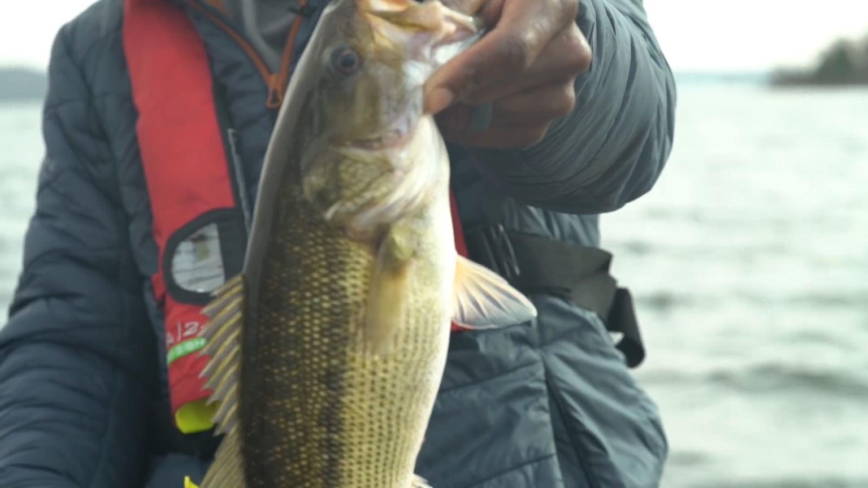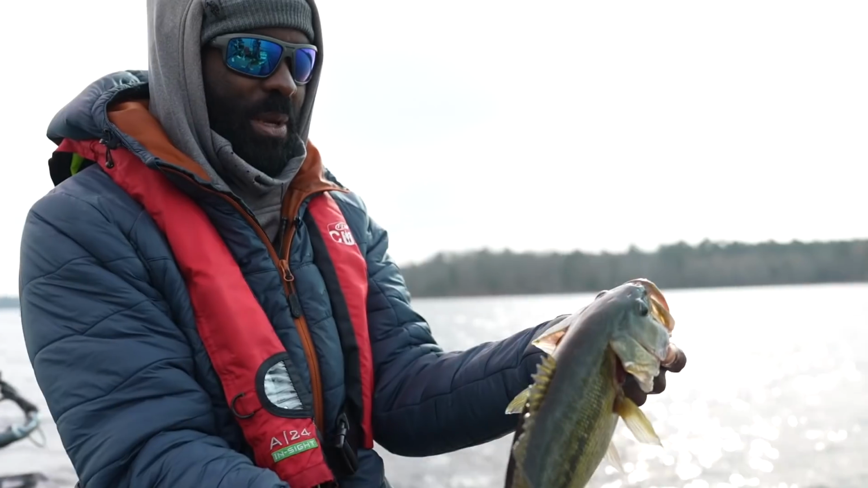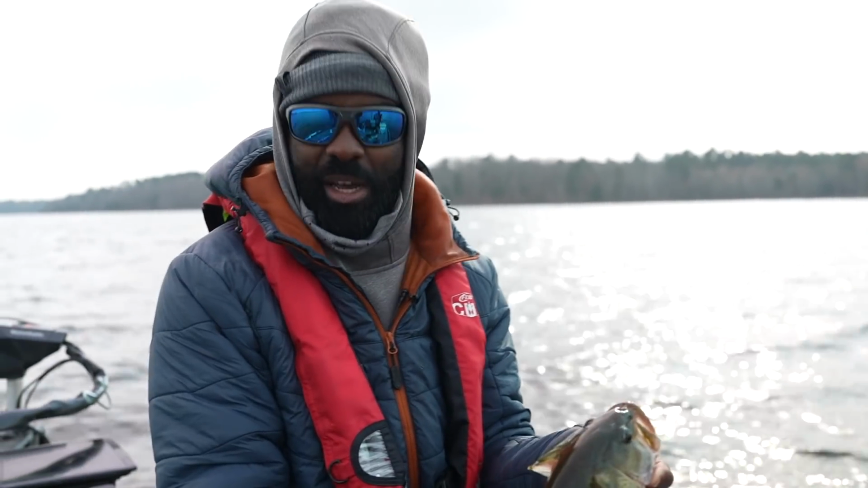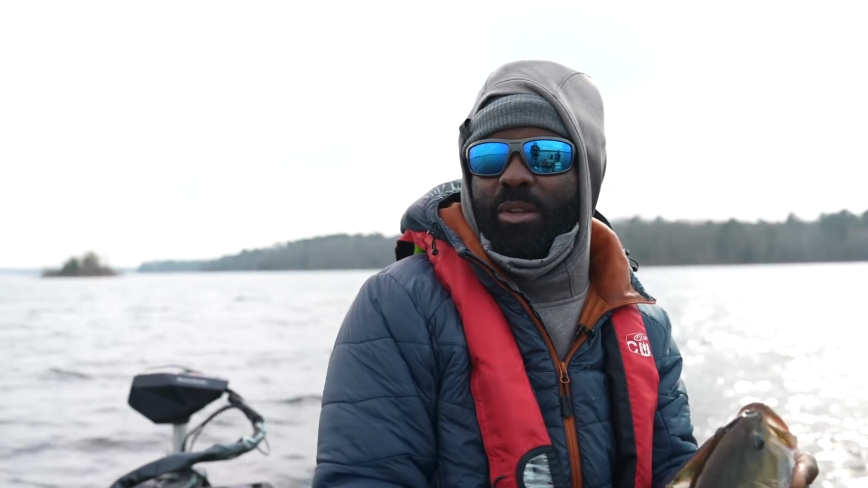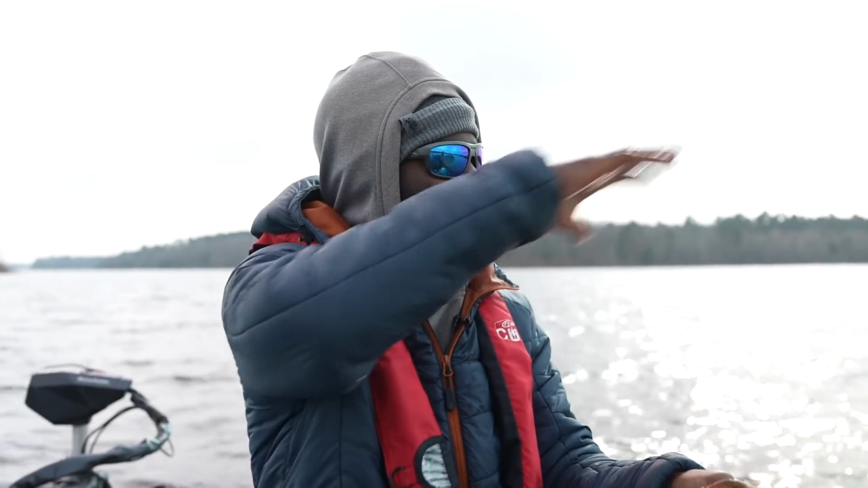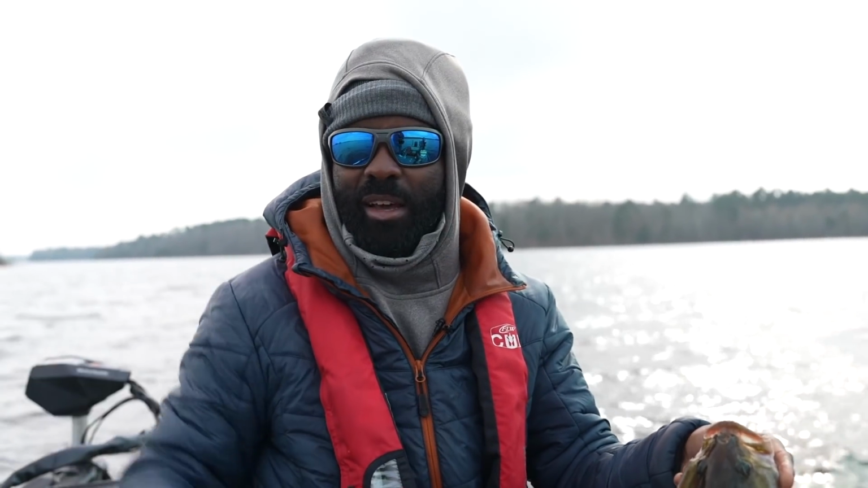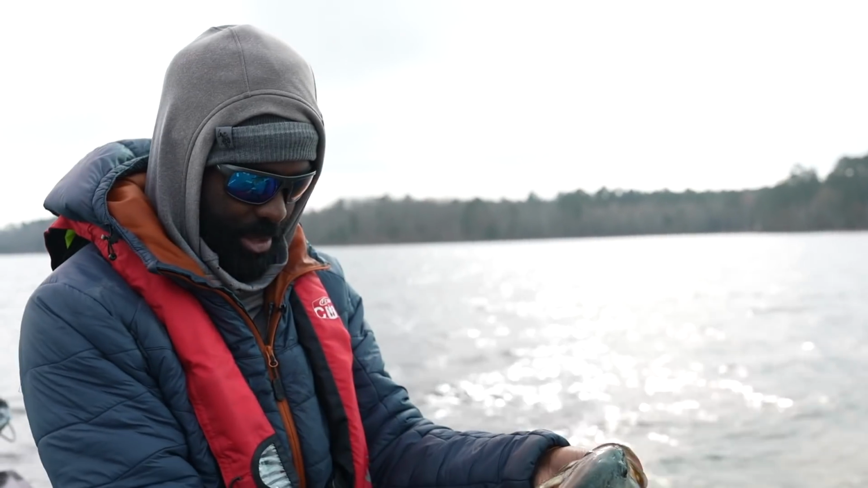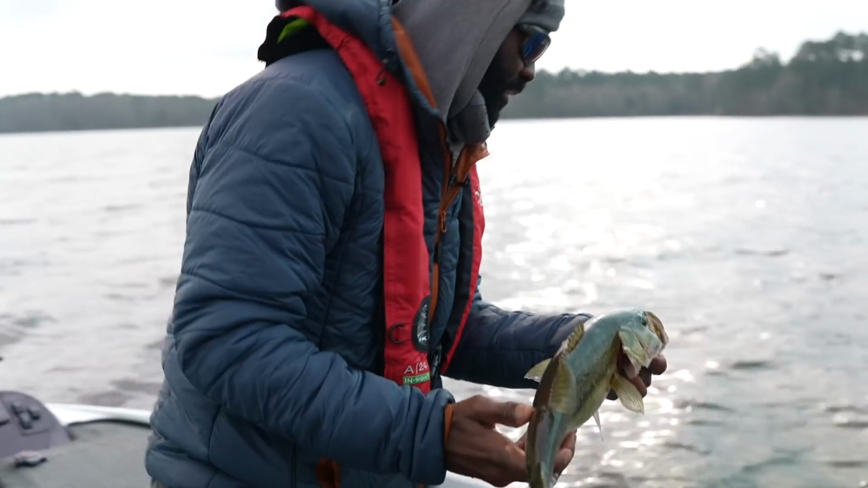So this is cool. I'm going to drop down. We're on a big school of fish. As soon as I idle over these fish, I can see them on the graph. I can see all the little dots. I see some birds working over here in the top corner. So this area right here probably just has a lot of fish, a lot of bait, a lot of food, which is most important for this time of the year. I'm going to drop back down and see if I can catch another one.